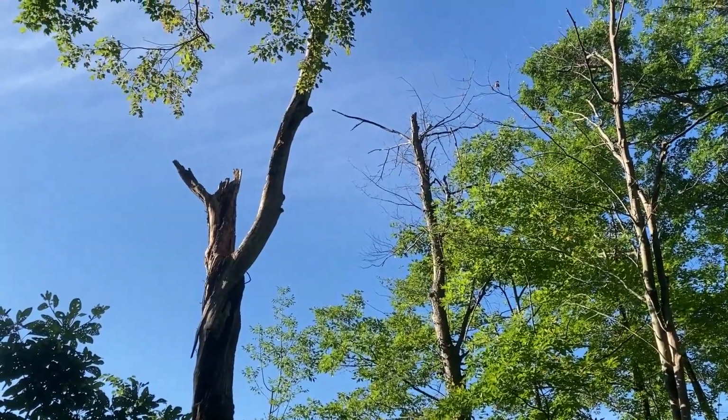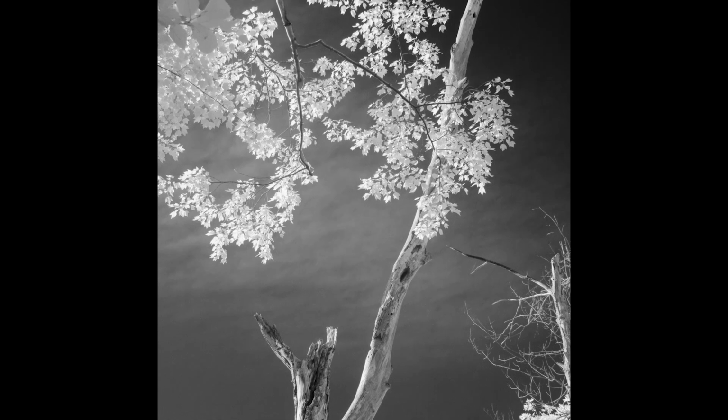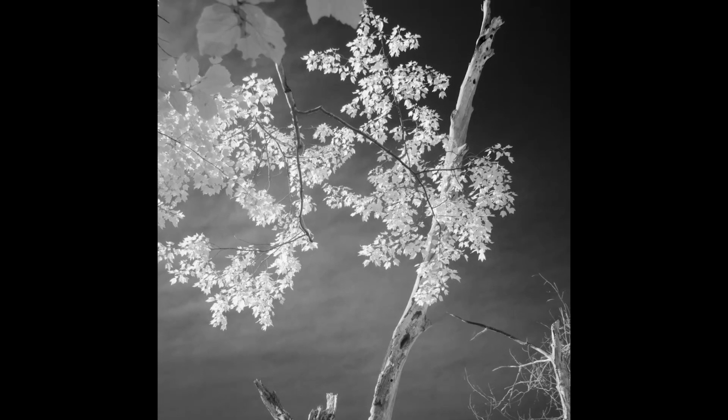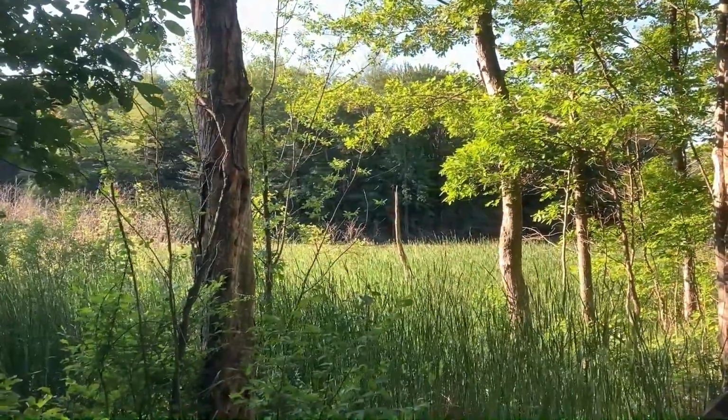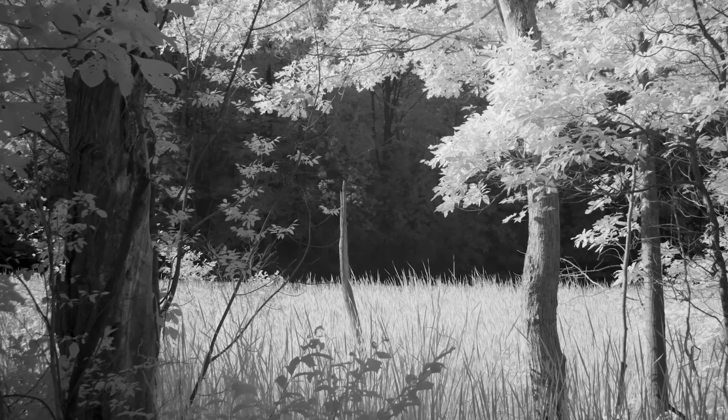A few dead trees, actually. But I like the contrast between the green and the dead trees. So I'm going to walk along this boardwalk, and then there's a path down the way a little bit too, and see what I can come up with.